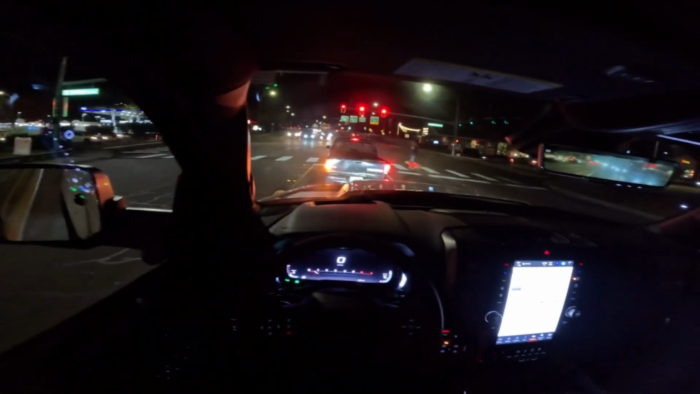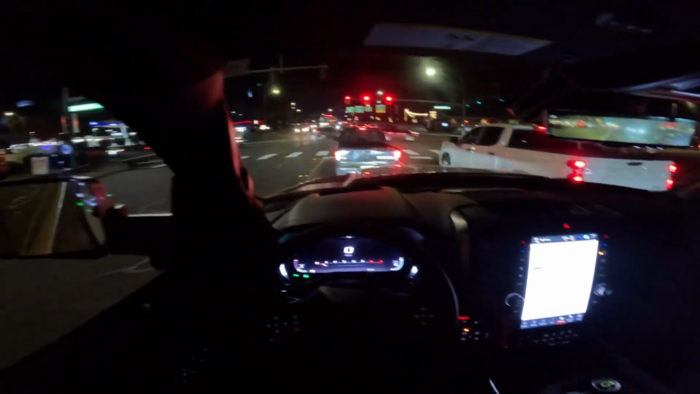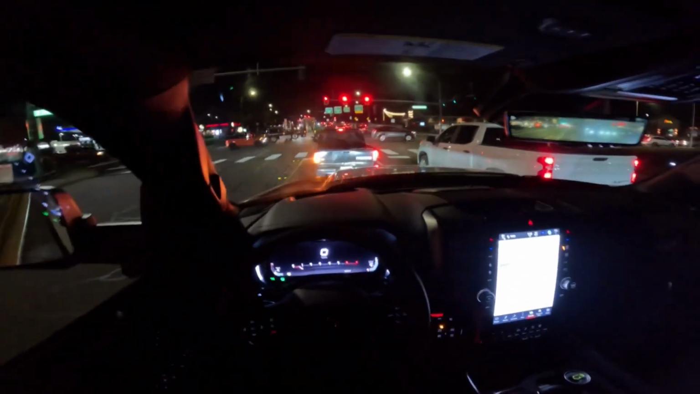it's right now 5:36 p.m. in Washington, and it's not too bad. I'm about to get on I-5, so I can share that whole drive with you guys on the highway.